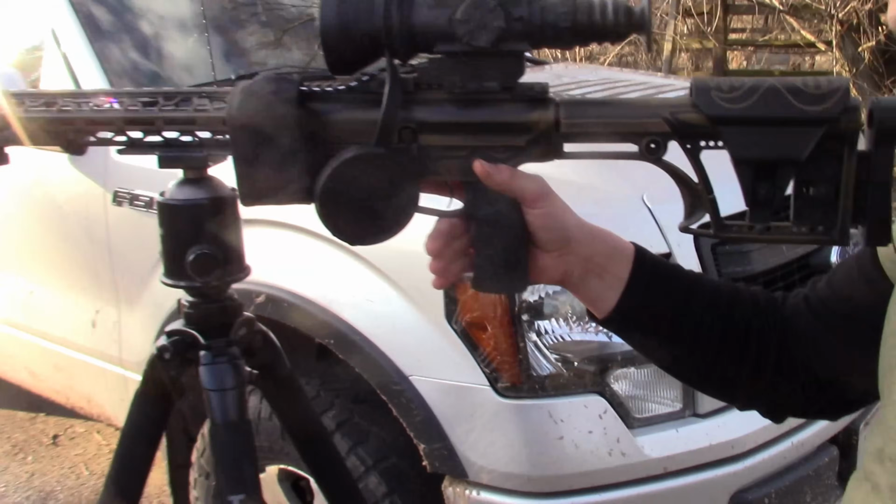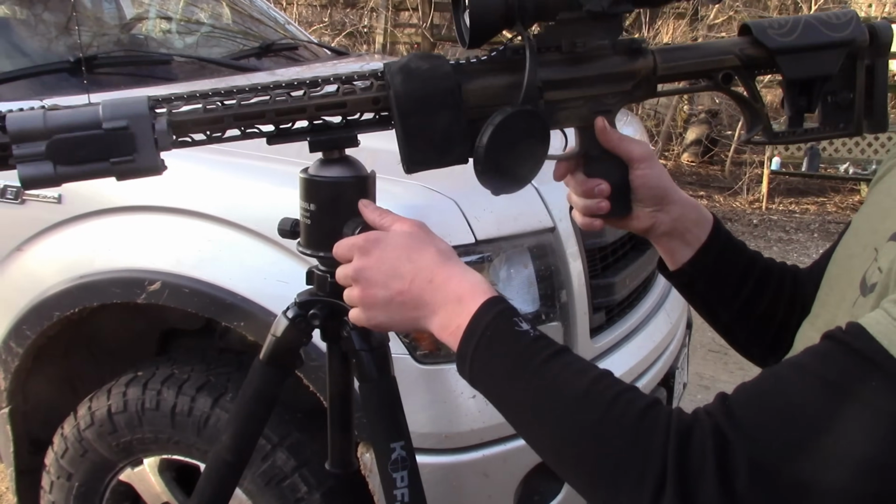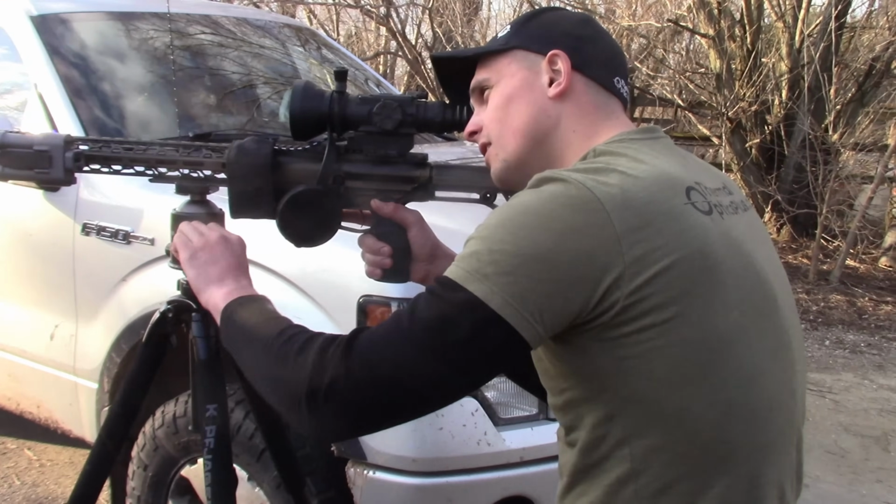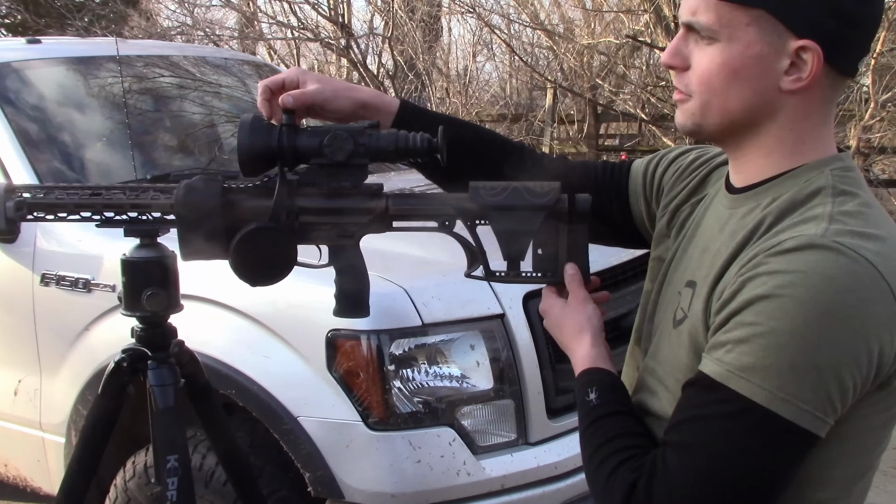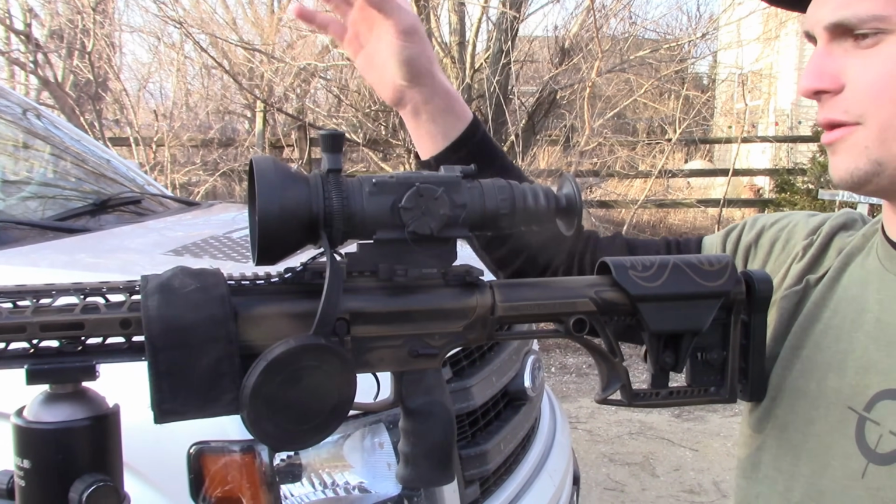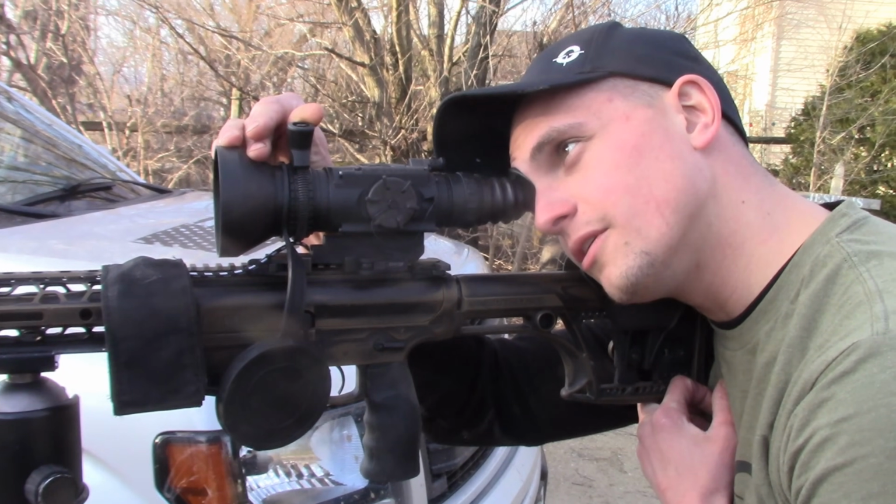So you'll have to get kind of used to that, but you push that forward, and then the large knob here is to adjust your full range of motion, left and right, up and down, all that stuff. Tighten it to lock it into place there. If you want to look at something further out, this is your focus knob, or your focus ring adjustment. So if you're looking at something that's say 50 yards out and it's crystal clear, now you look at something at 400 yards out, you're going to have to adjust it. Basically it's just clearing up the scope so you can see further out, because it's all digital.